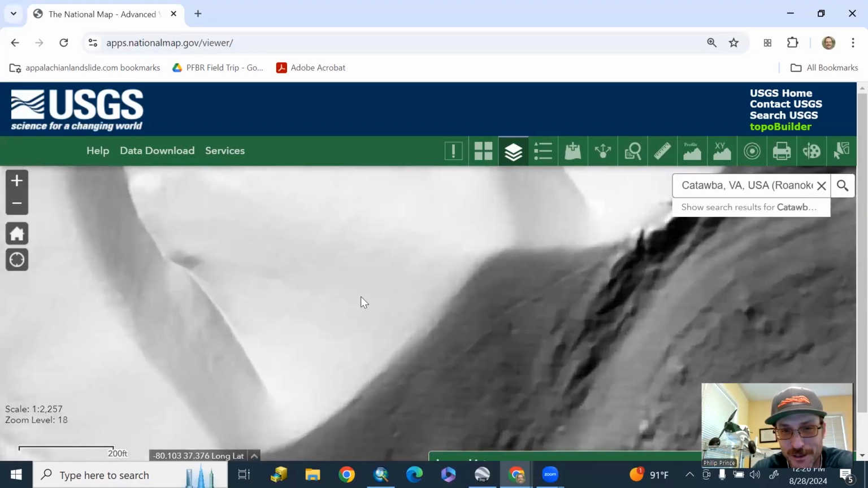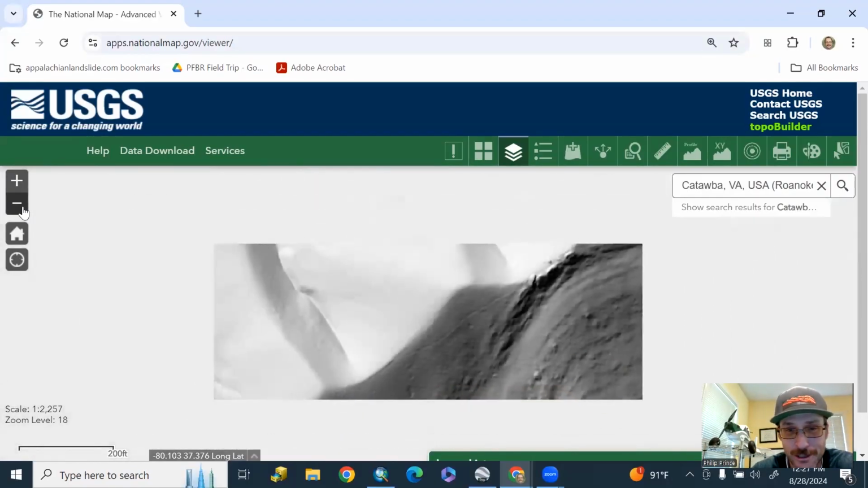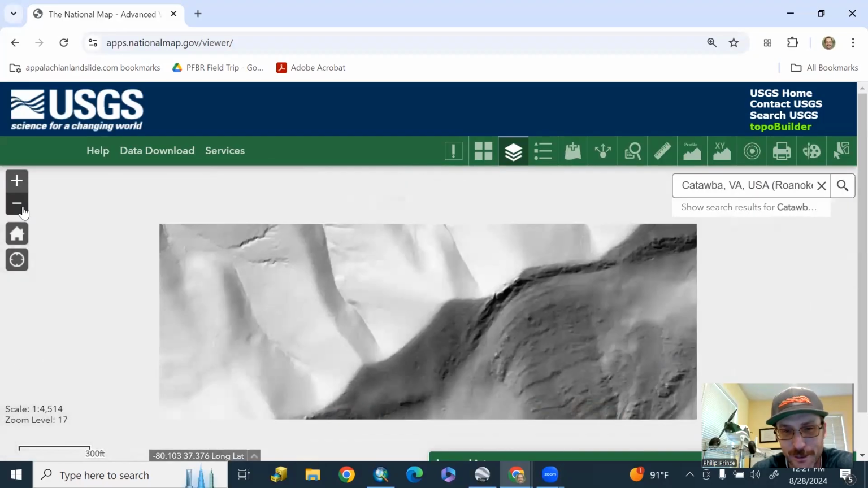a cool tidbit. Right at the tip of my pointer right there, that little line going across the slope is actually the Appalachian Trail, and it's just a foot trail here. You know, maybe two people could pass each other if their packs weren't too big. So it's quite small, and it is very, very easy to see. So the amount of resolution that you get here is incredibly impressive.